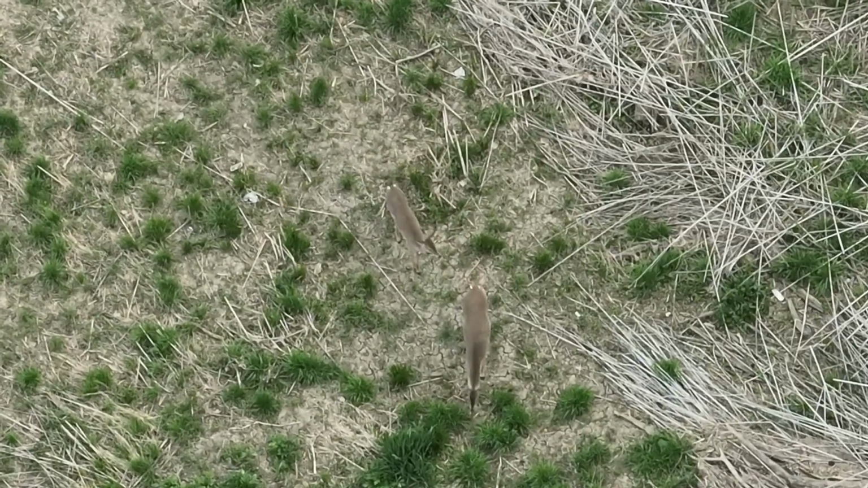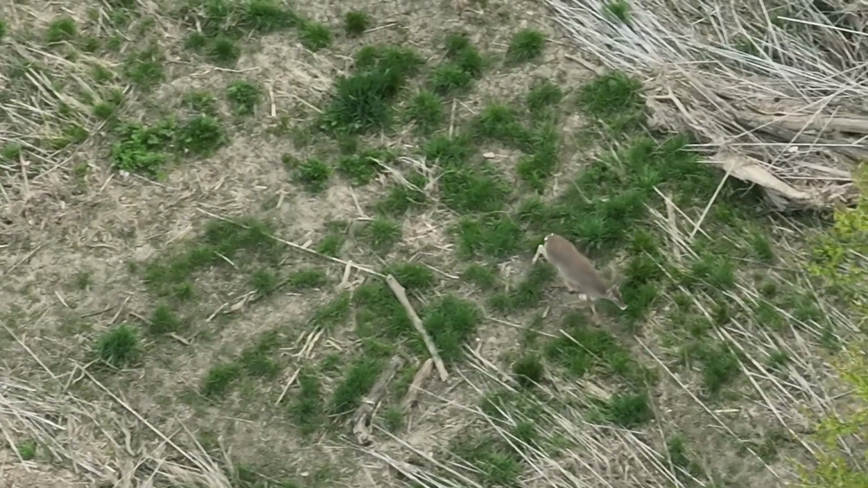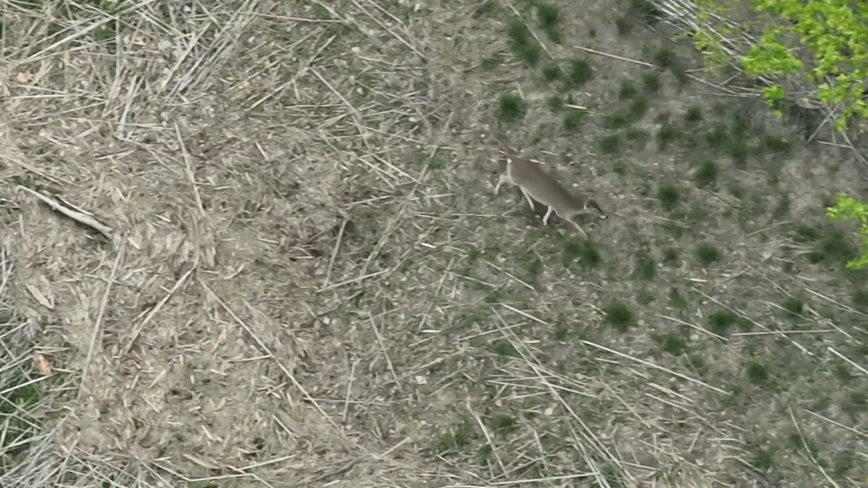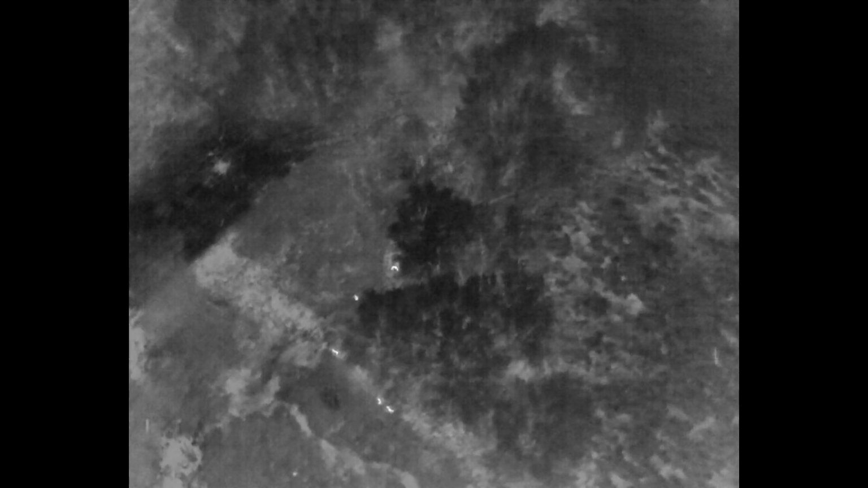Kind of neat. A lot of deer I saw on this trip were browsing on maybe 3 feet tall shrubbery along the edge of the transition zone. They were looking for some particular stuff while they were out in the field, but I saw a lot of them on the edge, and they were looking for what I believe are good tasting buds.